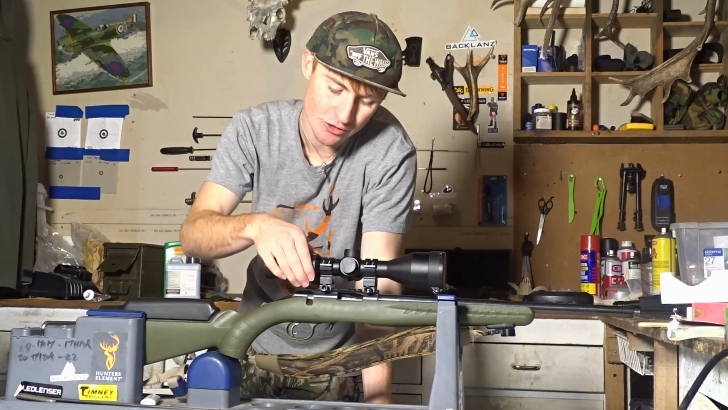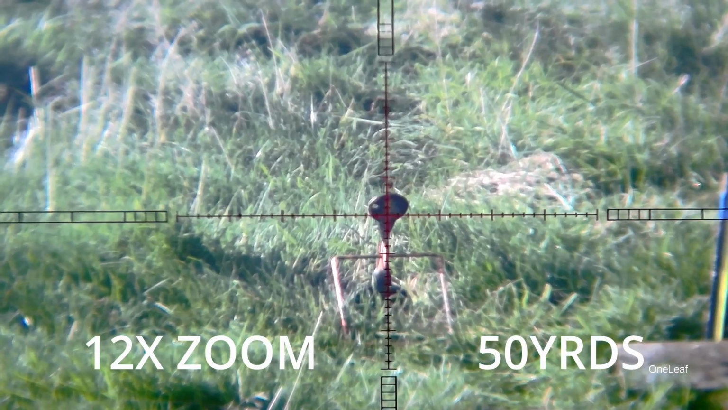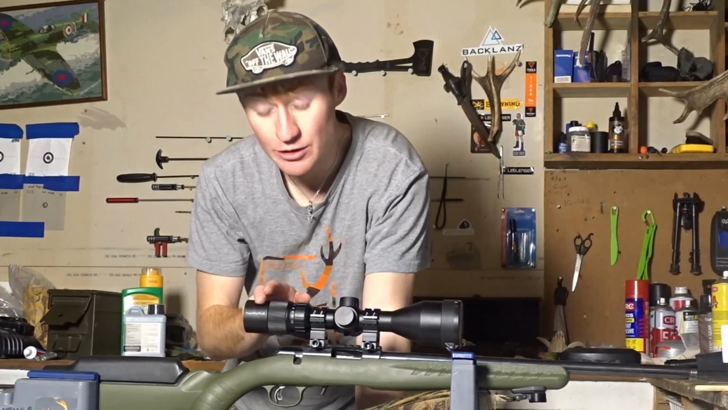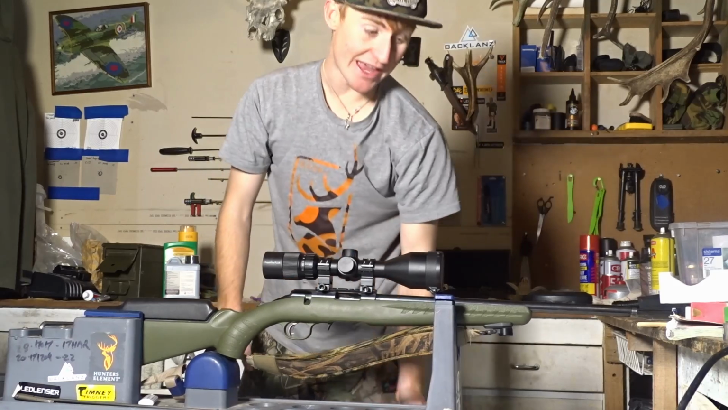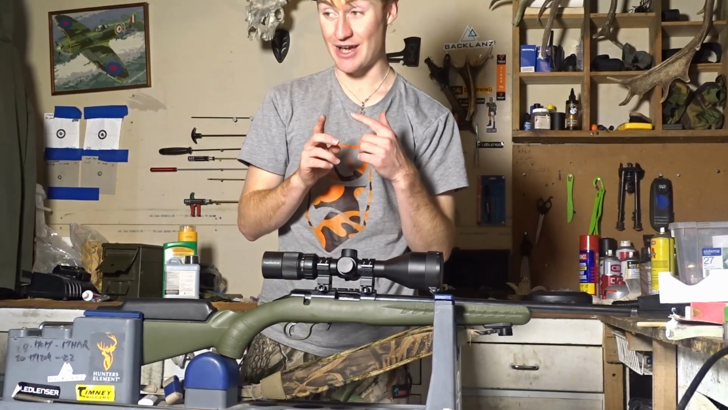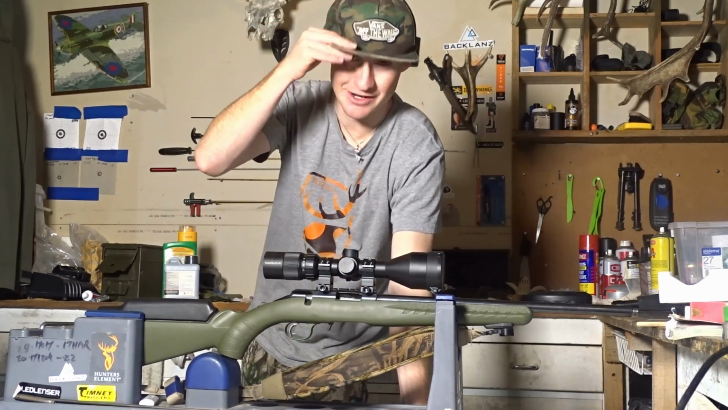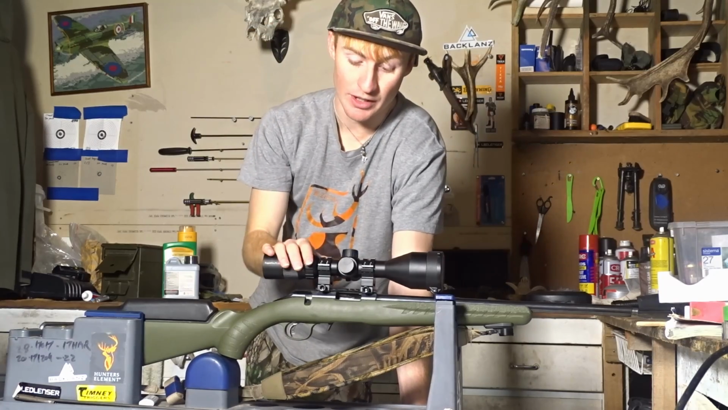What else? Obviously it's got zoom. It's a 3 to 12 power scope, so that's a pretty decent zoom. The one thing I would say, which is a little bit annoying, is that it is a second focal plane scope. Which does mean that at longer ranges, if you change your zoom, it's actually going to change where the bullet's going to go. I'm not too sure how the physics of light works, but it is a second focal plane scope, so do keep that in mind.